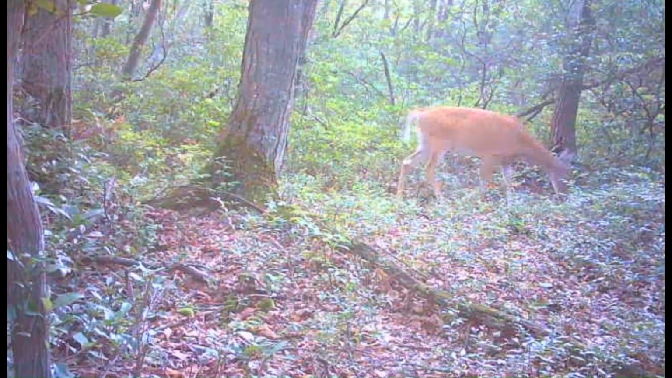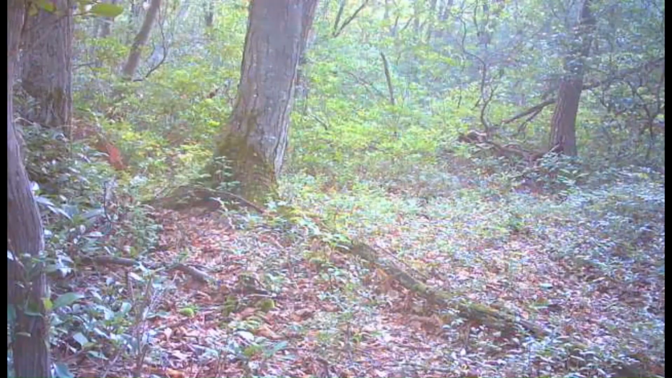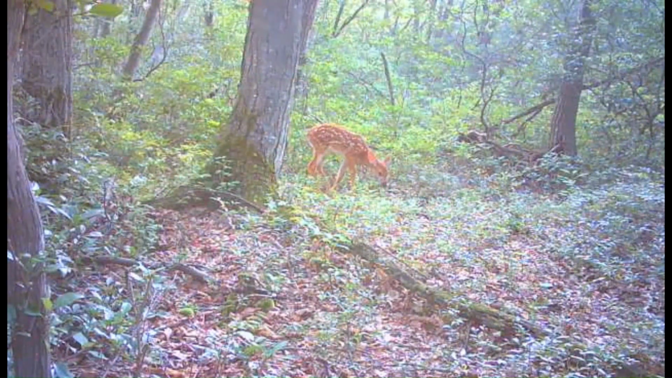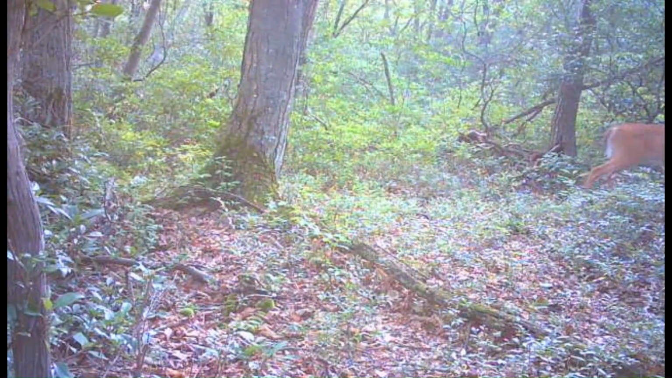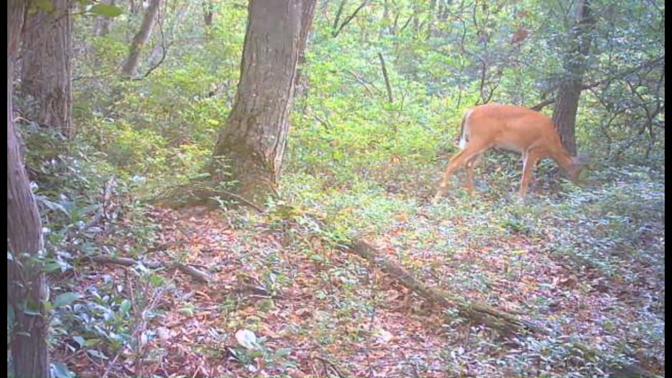And a bear through again. And another deer. Then the fawn back in there. Then another trash panda comes flying through.